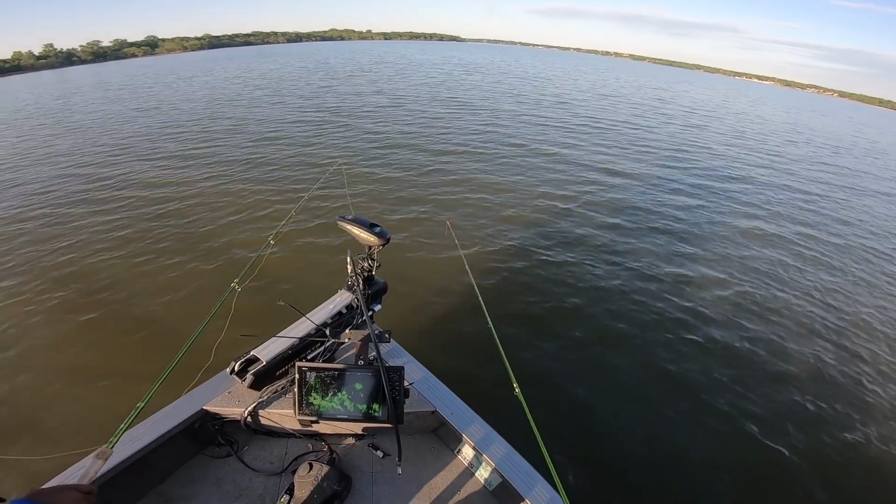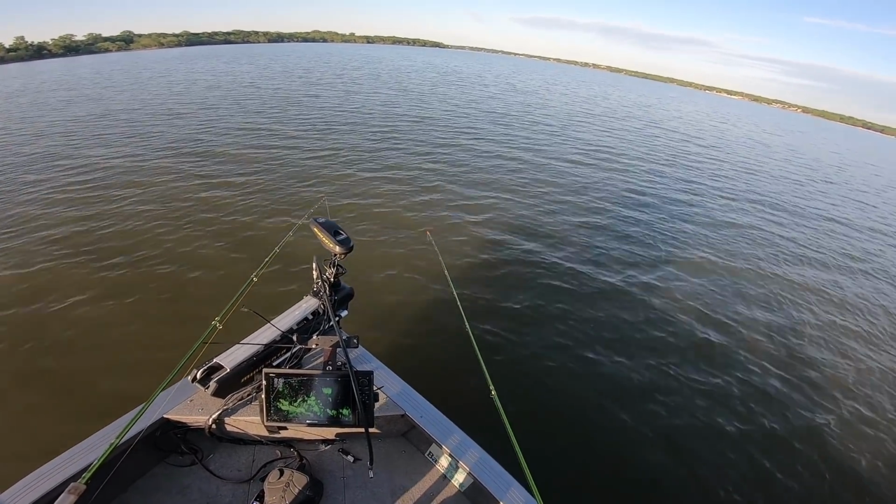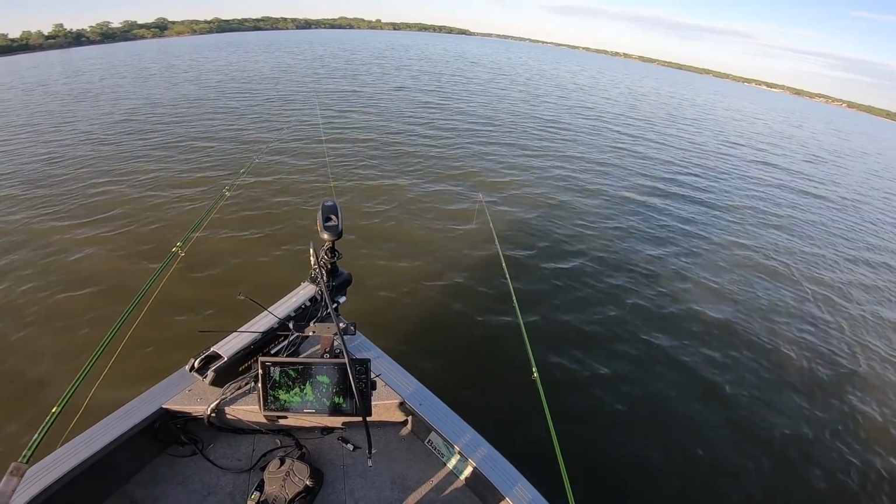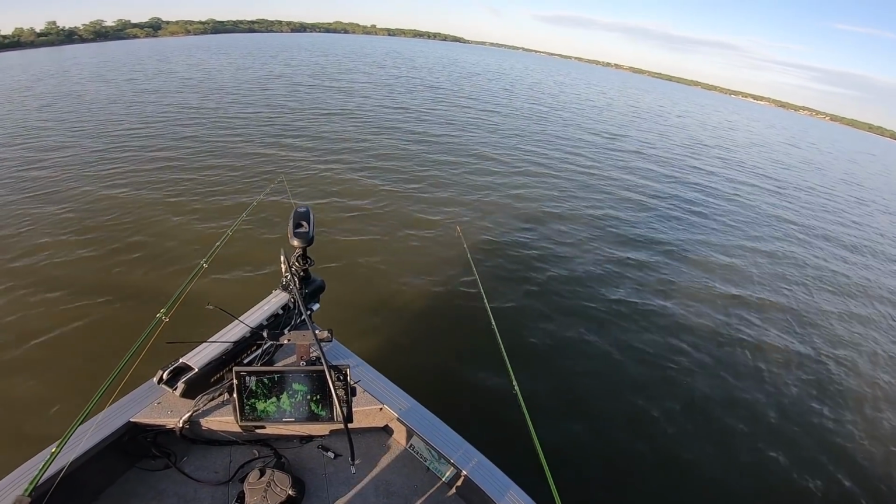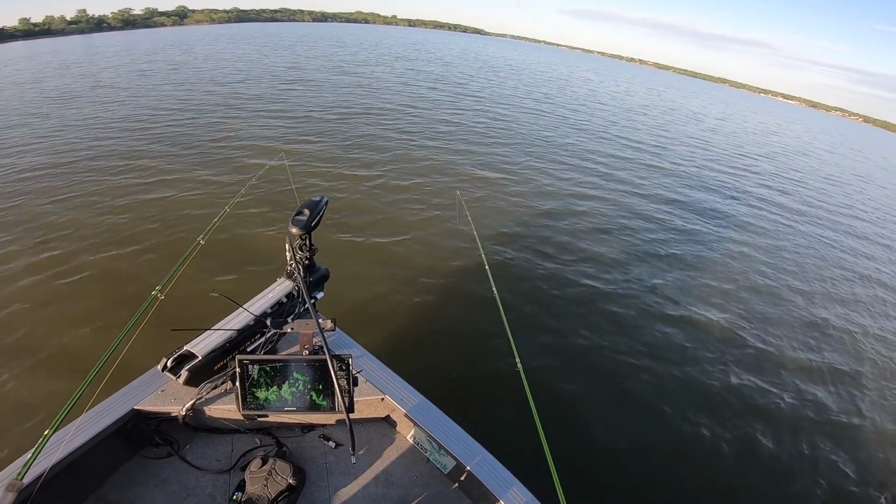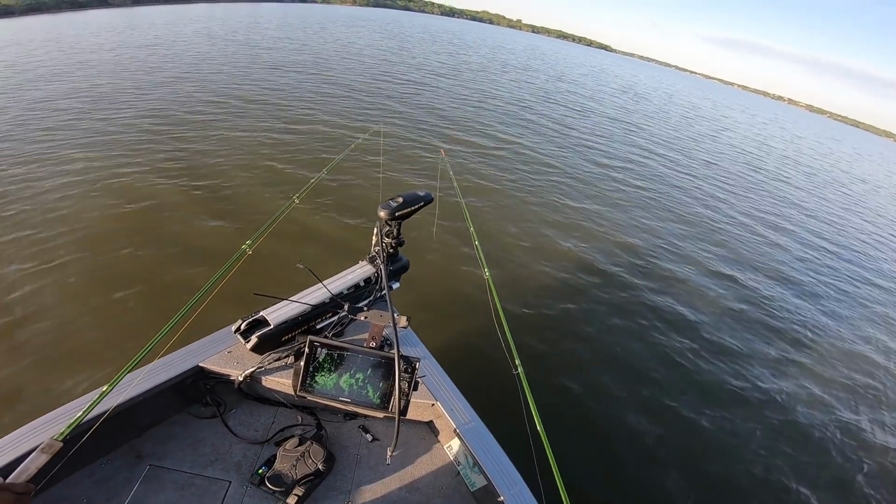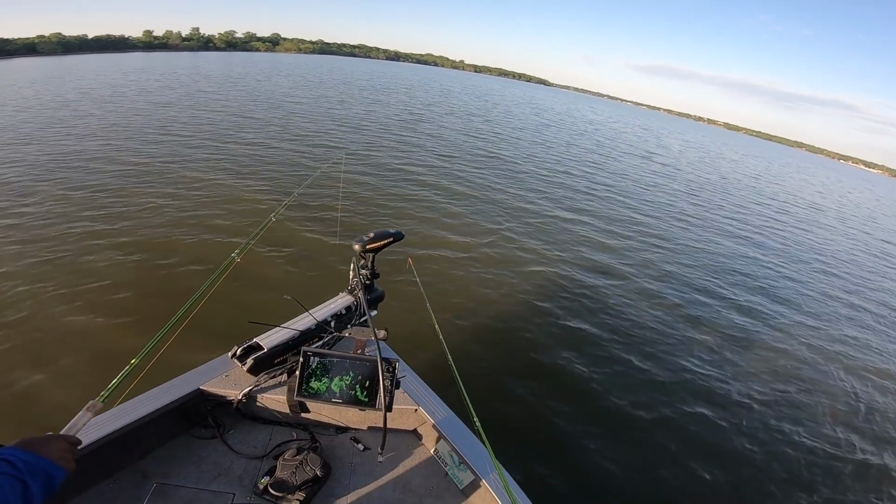Literally dropping this thing down. Dad is a little more active with his, but I'm literally just working the same little area, 2 or 3 foot back and forth. There's fish all over these brush piles, though. They're all over them doing their thing. It's late evening. Just got off of work. It's beautiful out here. We got some nice wind. And these crappie trying to be our friend.